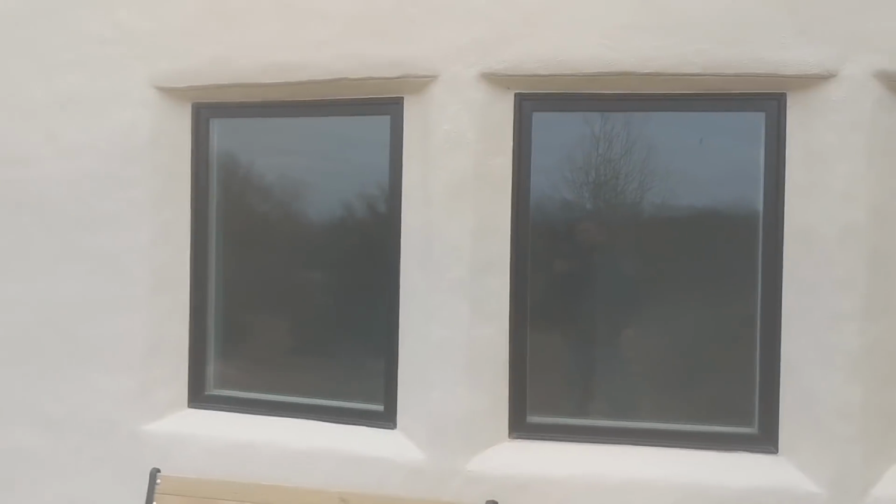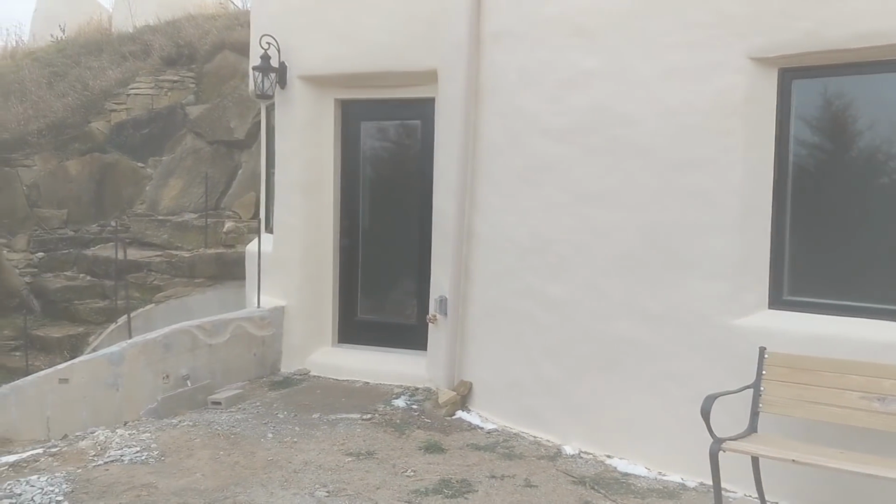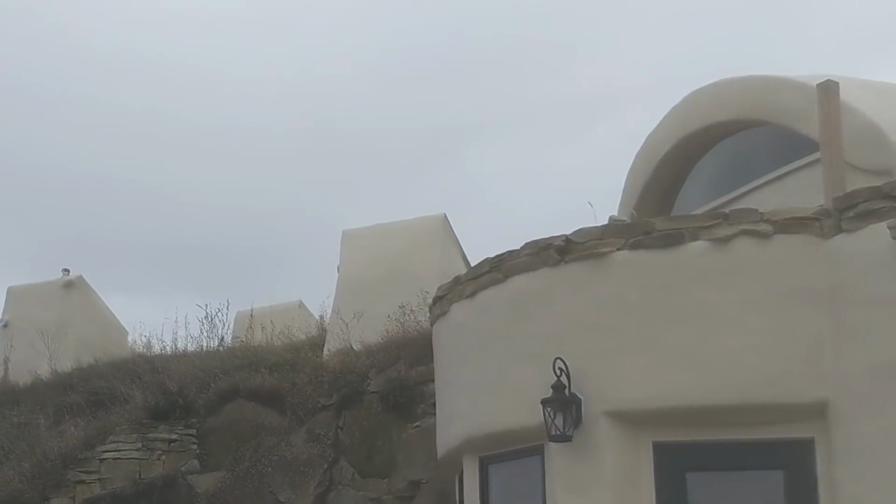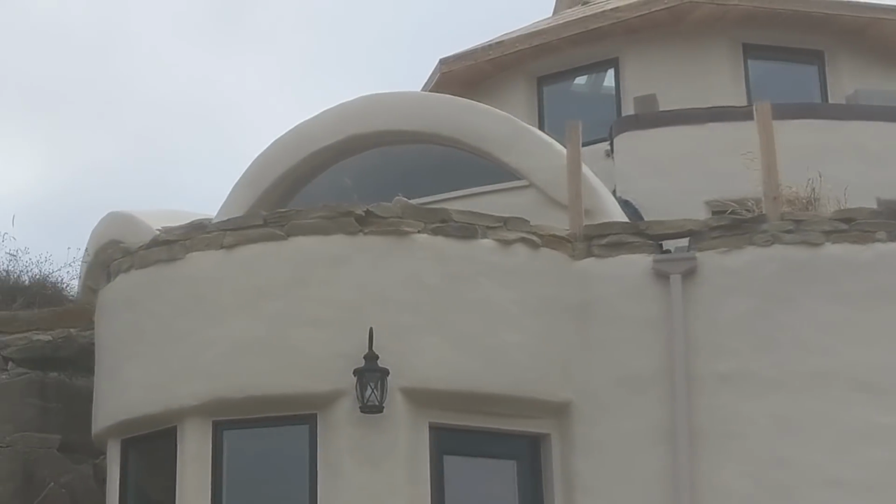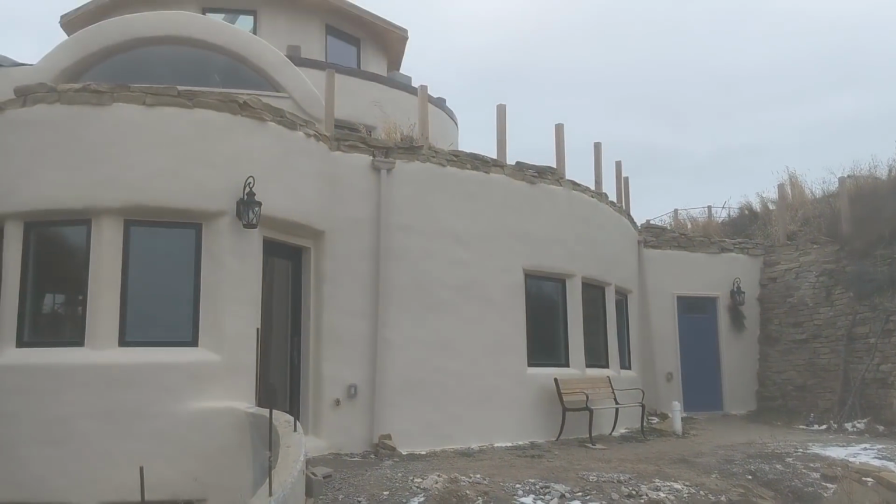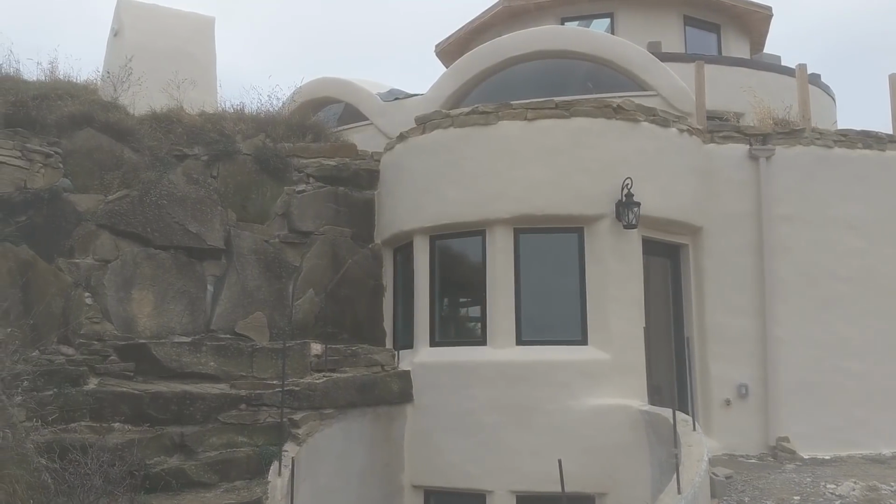I'm working on the time-lapse video for building this north side wall right now, and that'll be the next thing we release. You can see the windows up there are new too. No soil up there on this center section yet. We'll take care of that in the spring and connect the soil from the left and right sides together. You'll be able to walk straight across.